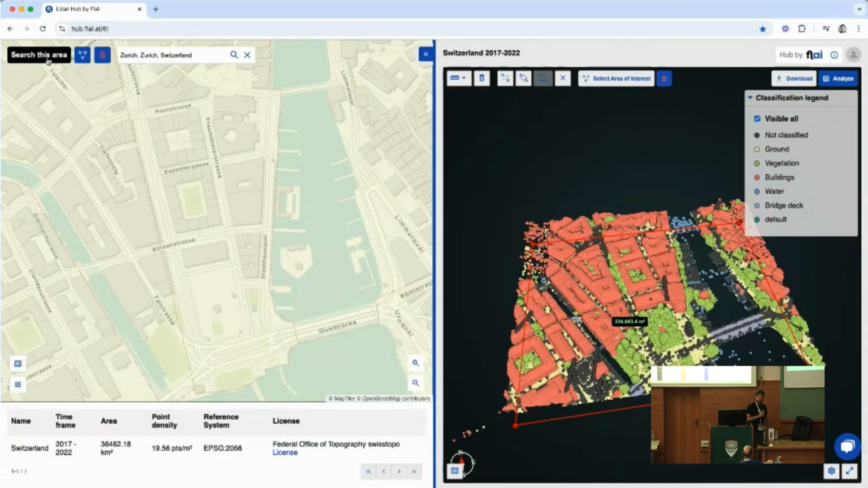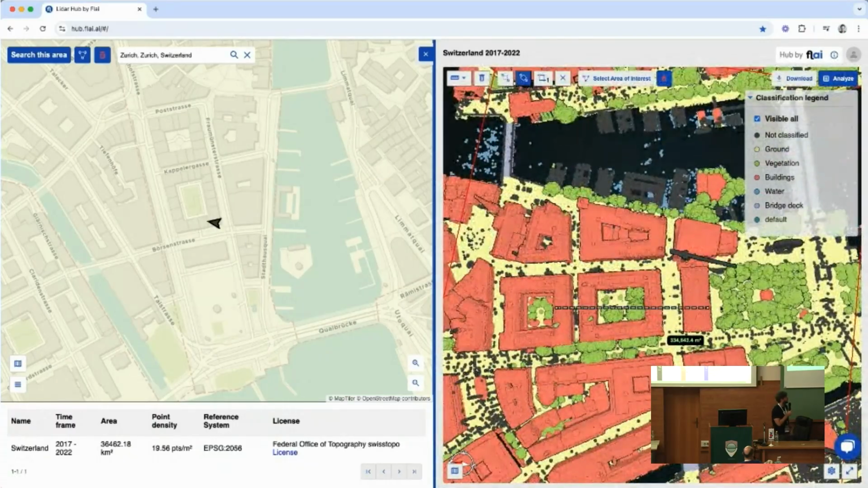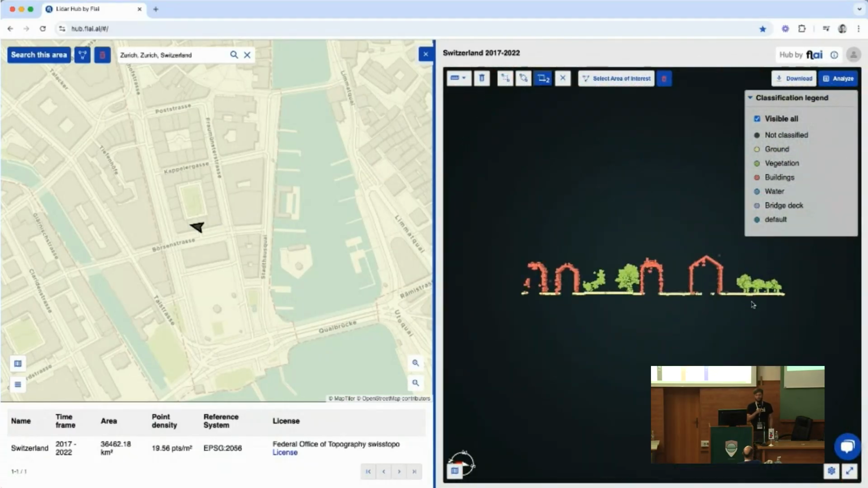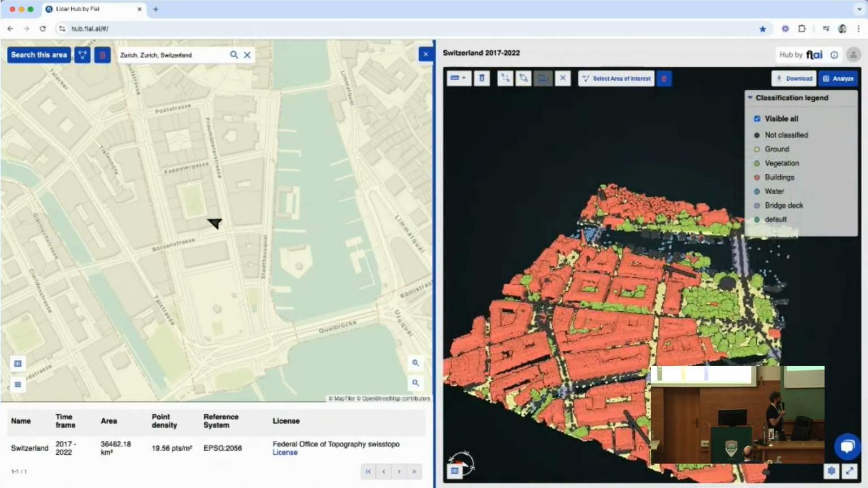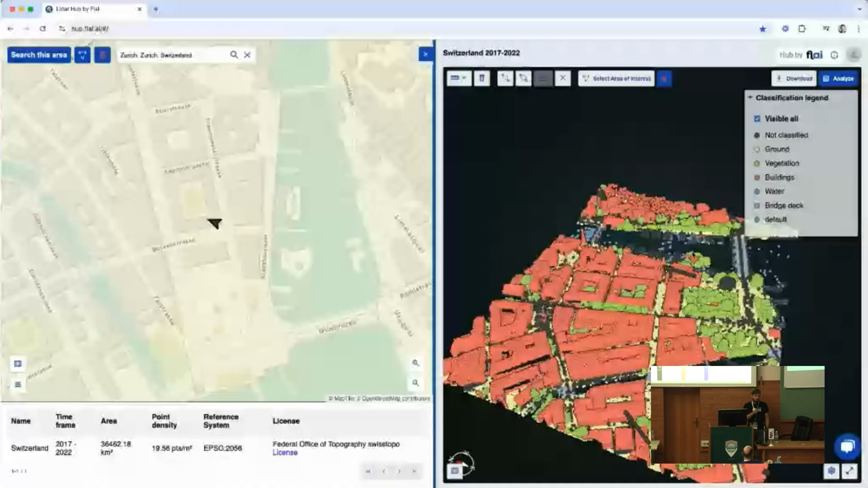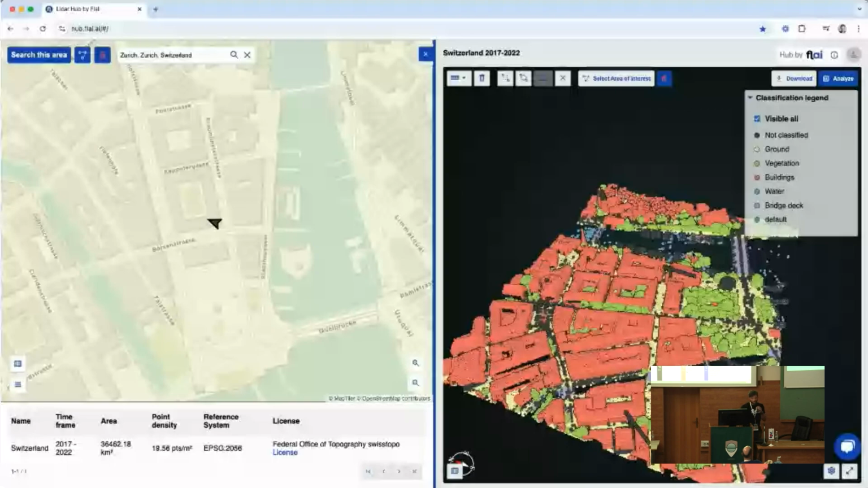So the next thing is the viewer, which I already briefly mentioned. It's a simple Potree viewer. You can do some cross sections, some basic measurements, or also change attributes like intensity or classification. And you can also do filtering based on the classification.